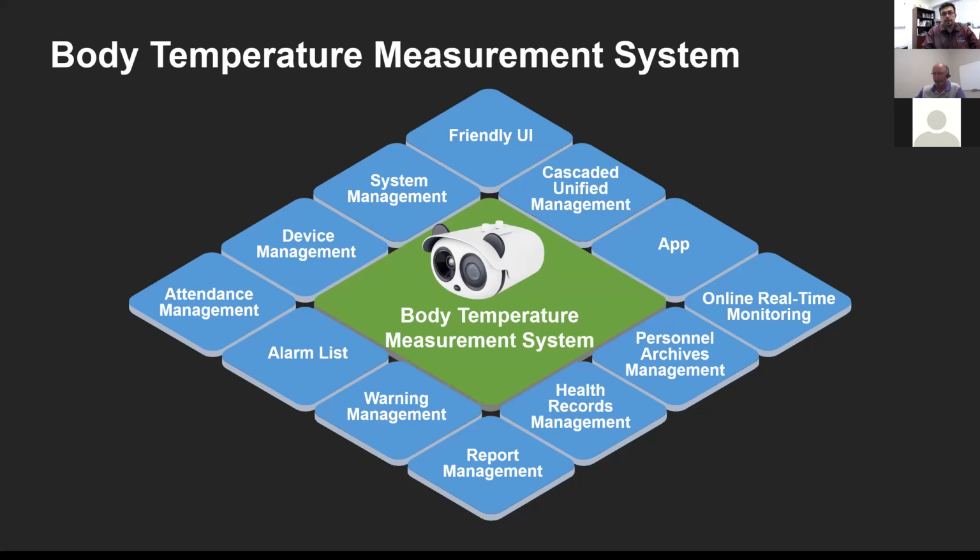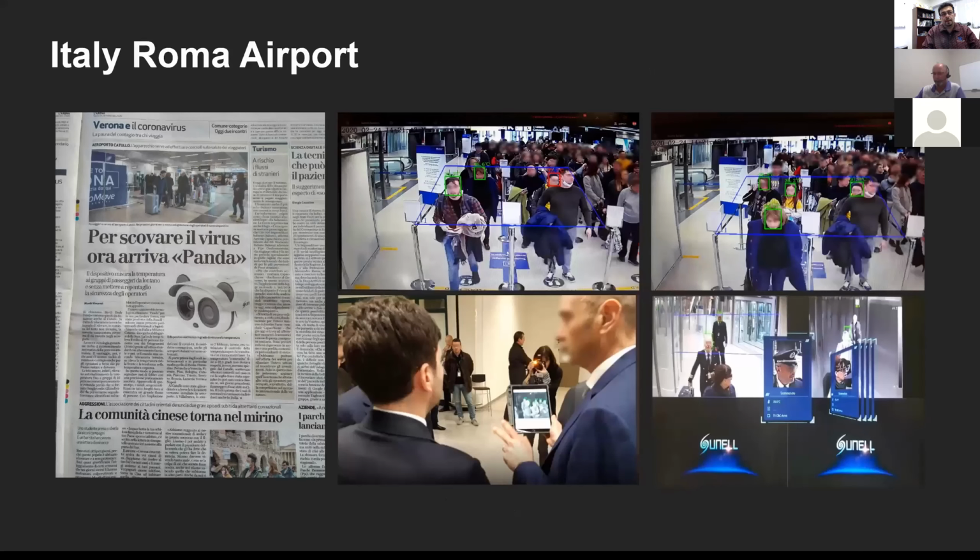Now, what I will show you is a video, actually some pictures, some deployments, and some real life interaction of this type of camera. So this is in Rome, Italy, which was, as you know, one of the major epicenters of the pandemic.